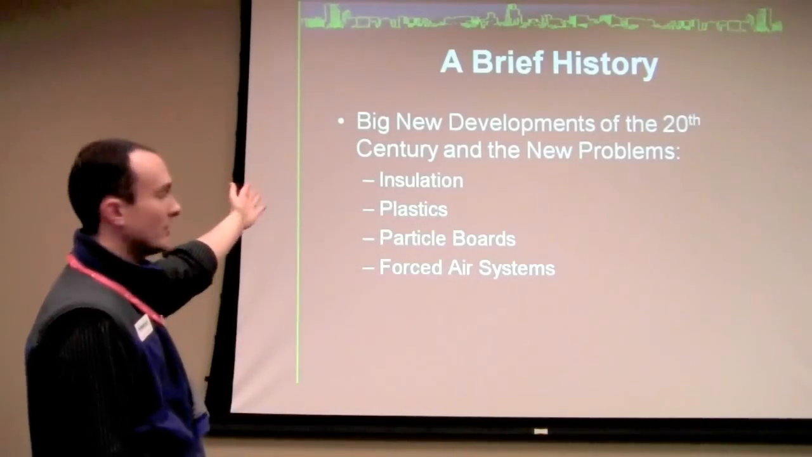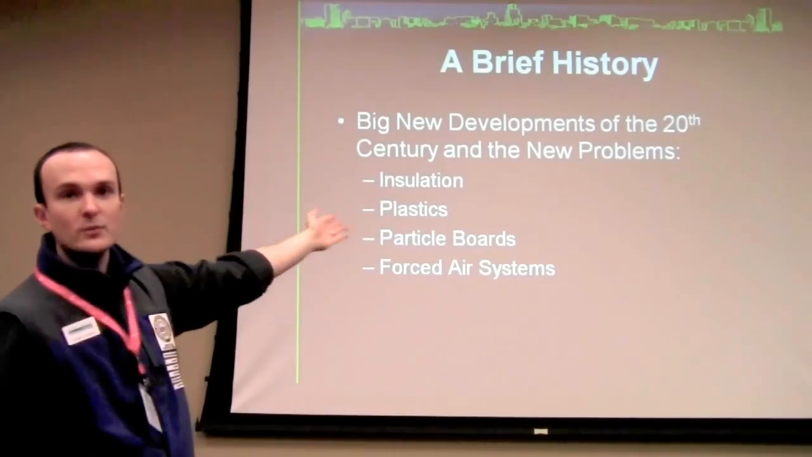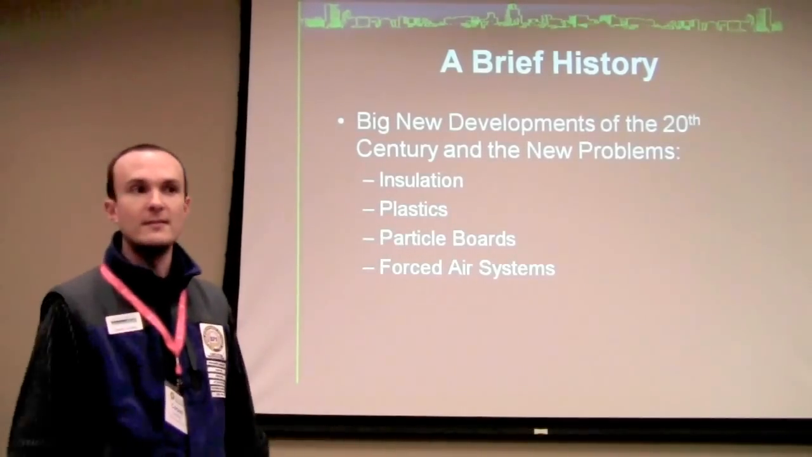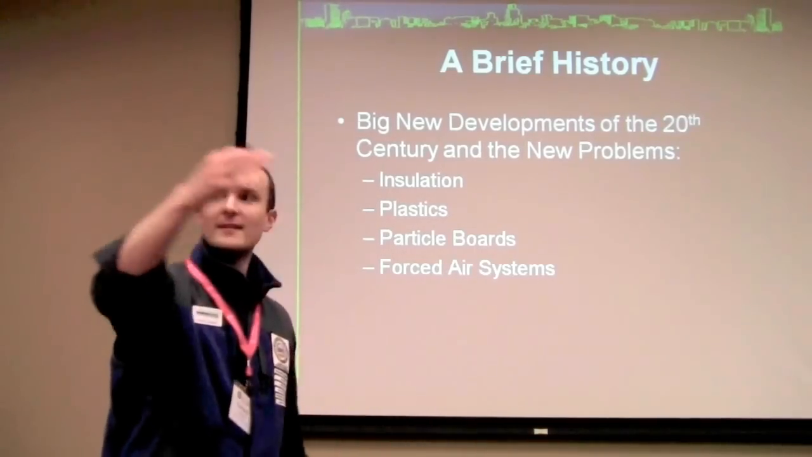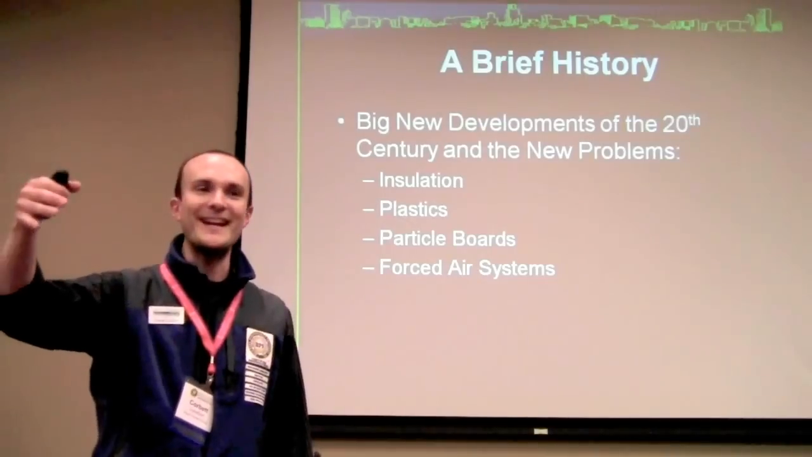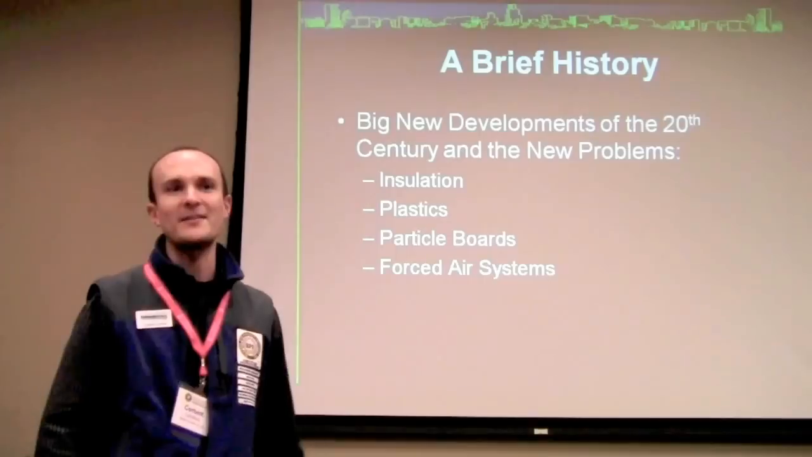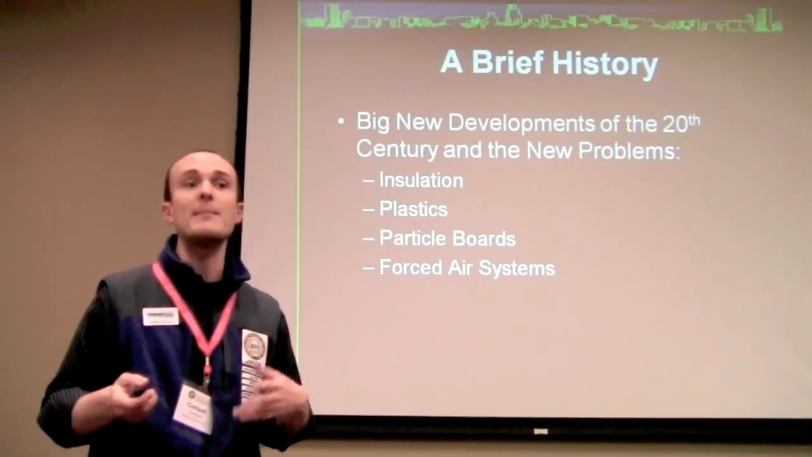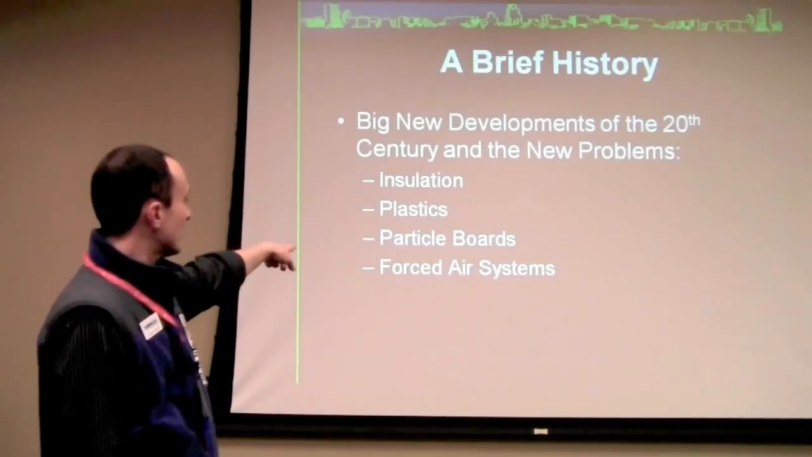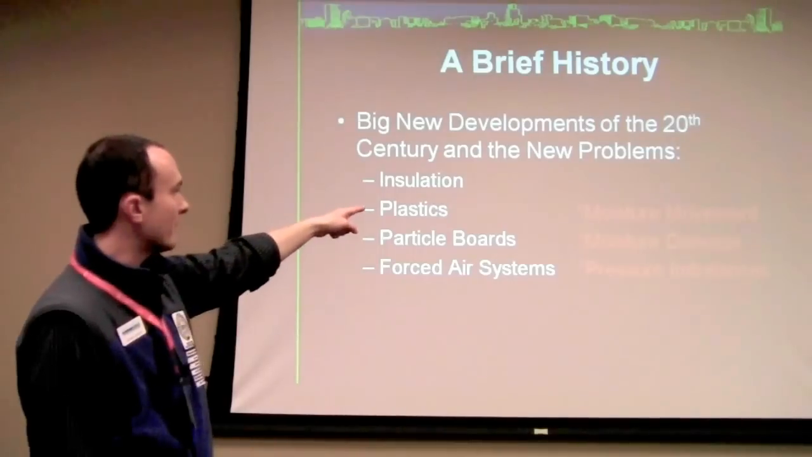So we've got insulation that we've been doing since World War II. Plastics going into houses. What kind of plastics do we put in houses? Vinyl. Carpets. Okay, cool. Polyurethane spray foams, polyethylene vapor barriers, stuff like that, right? That all goes into the house. Maybe it's controlling in a way that we mean it to, and maybe it's not. Particle board, forced air systems, right? All of these things have their associated problems that come with them, right?